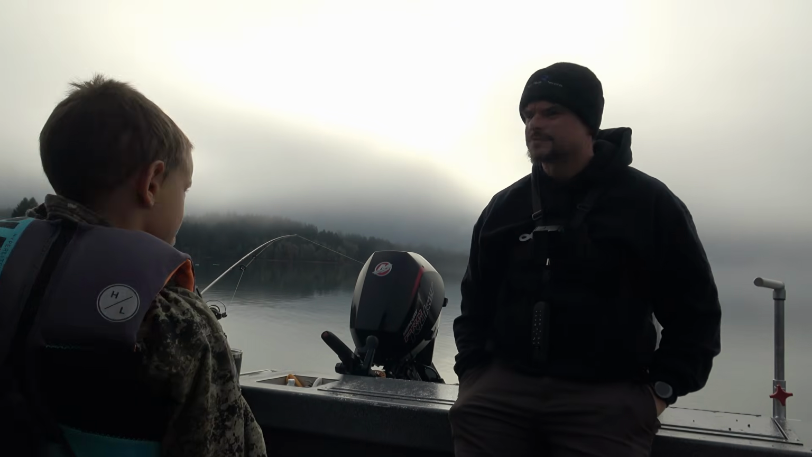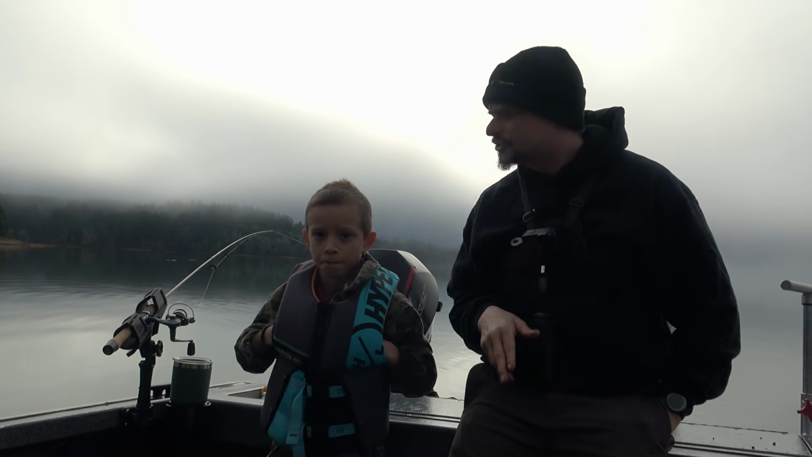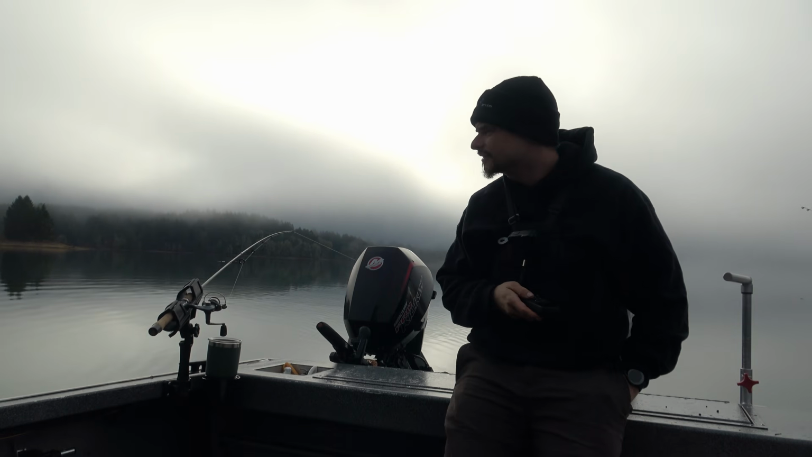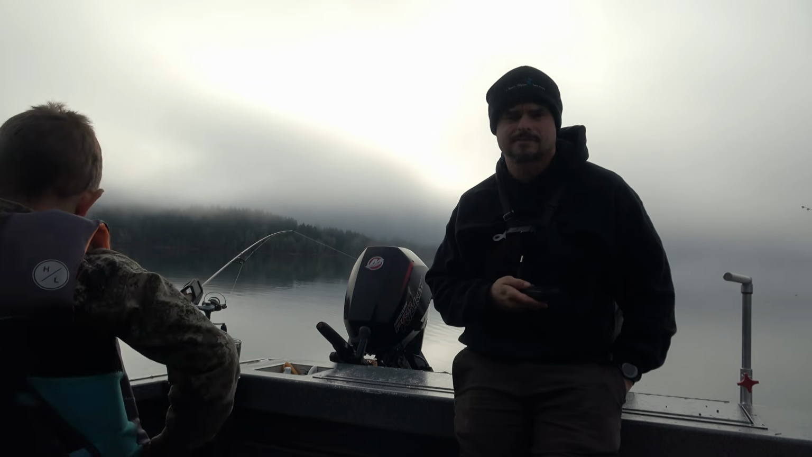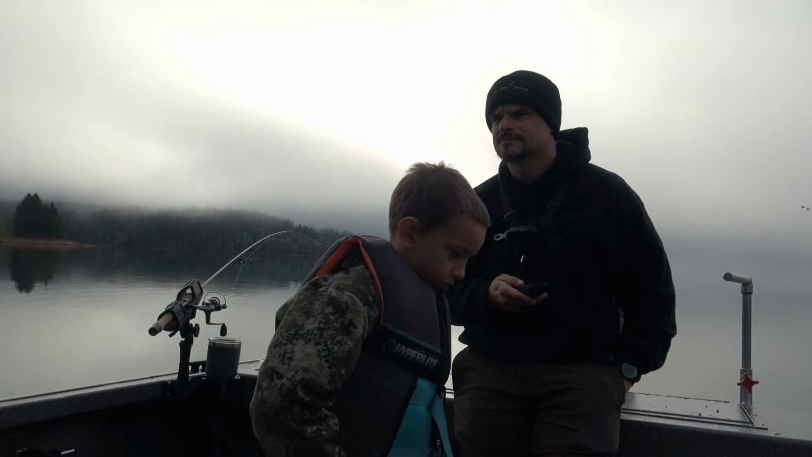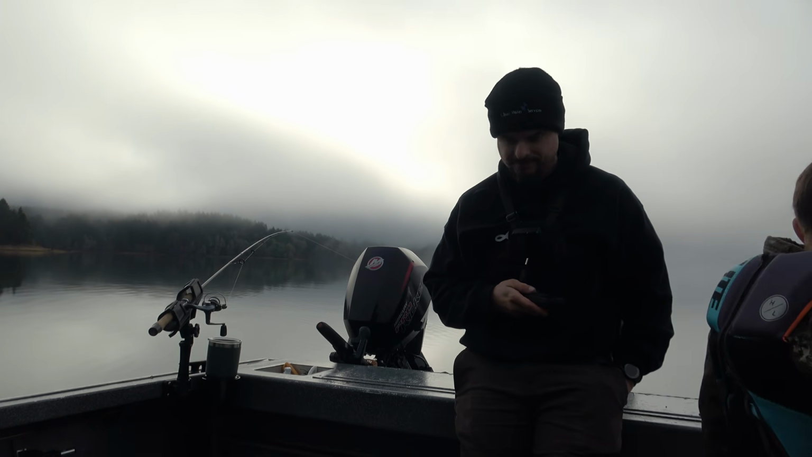Well, we've seen a few big fish jump, and two bites, but they both came off. But we're trying different things, see what we'll come up with. We're heading down a little chute right now. The sun is peeking out. It looks real nice out here today. Very relaxing. But not a lot of fish. That's okay.